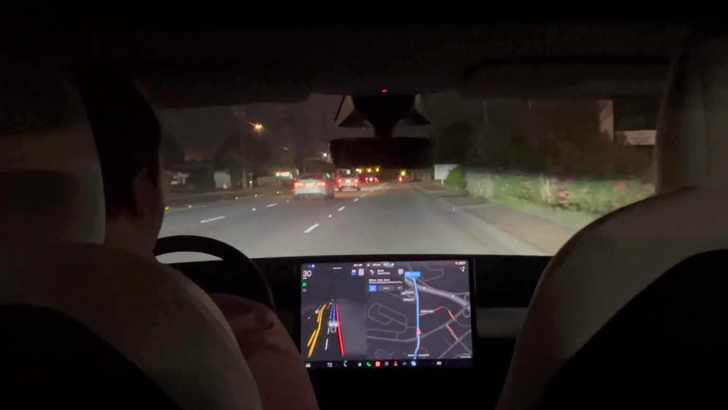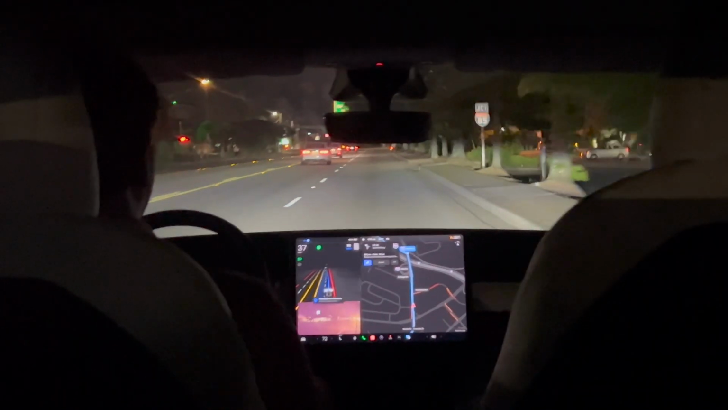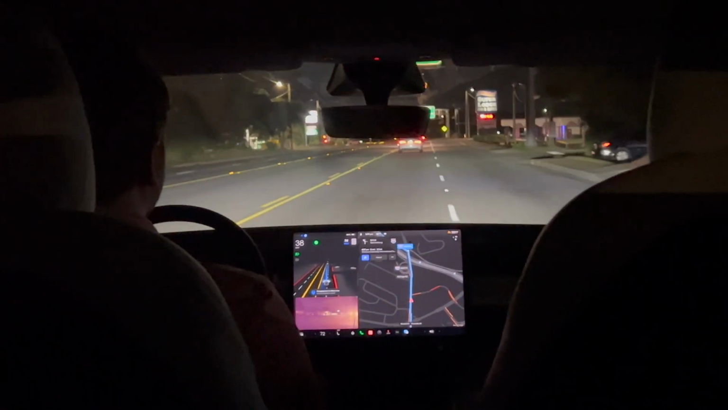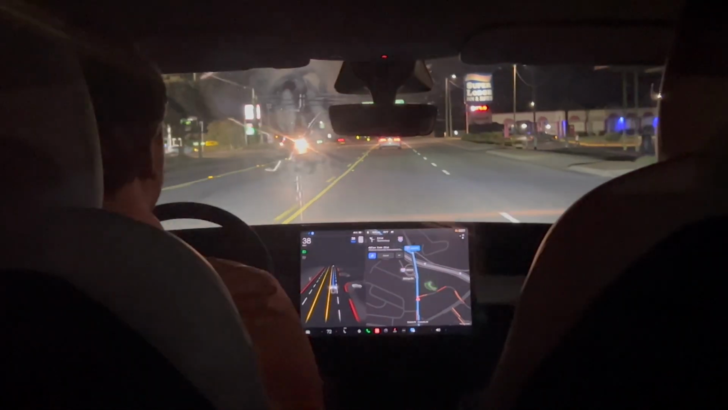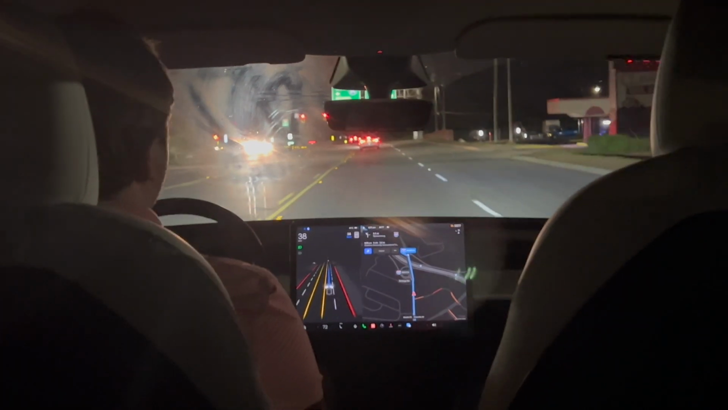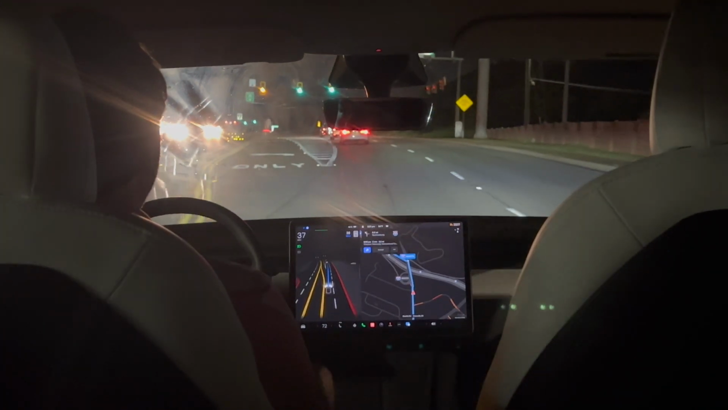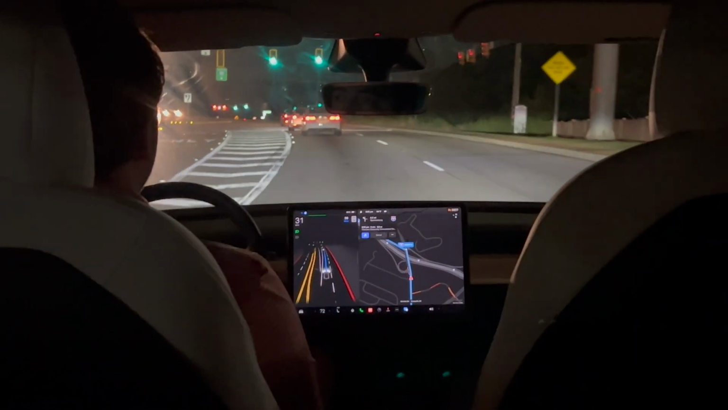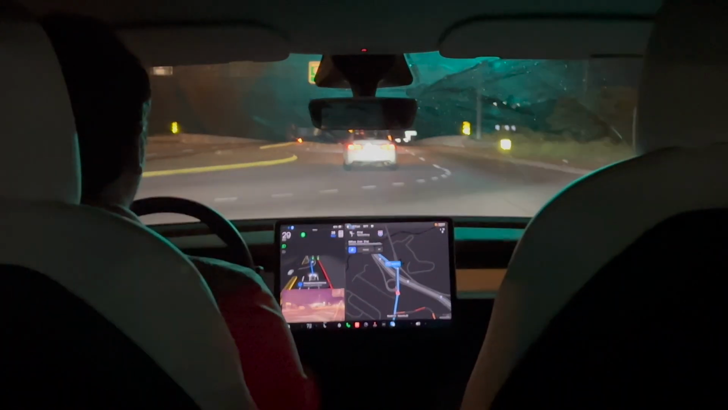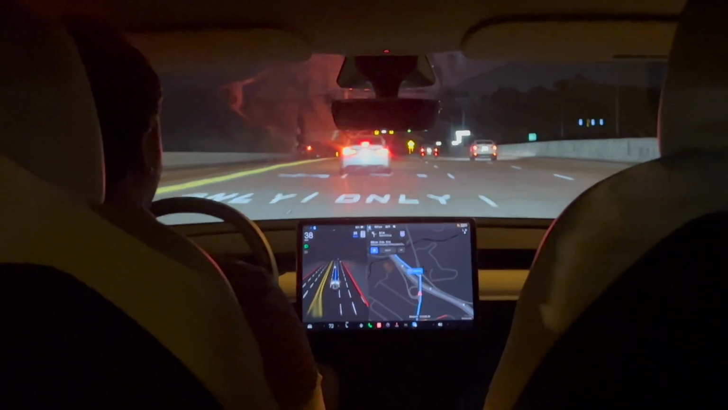Alright, so it does have to get over. We are going to get on the interstate here pretty soon, so it does need to make a left turn, or change lanes into the left lane. Here it goes. Okay. Interesting tonight, it does seem to be slightly more hesitant on turns or lane changes. I'm not really sure why that is. It's not usually like that. Perfect. It's doing one more lane change because we need to be in this lane to get on the interstate.